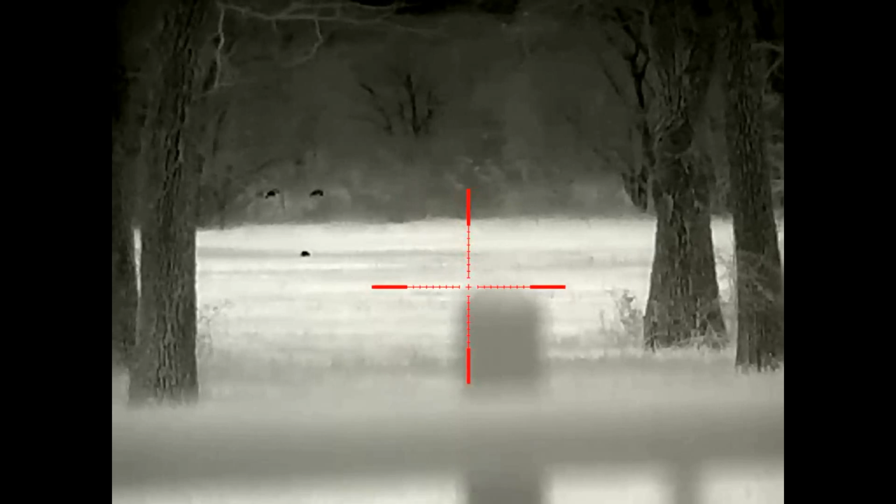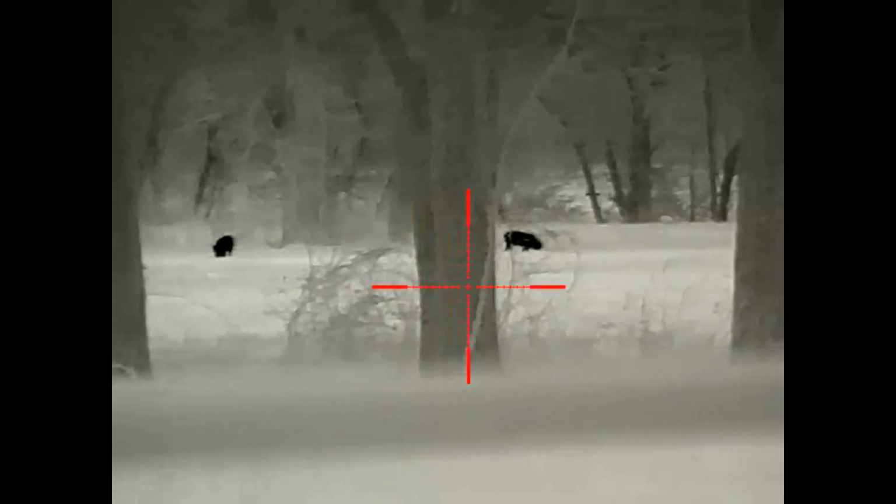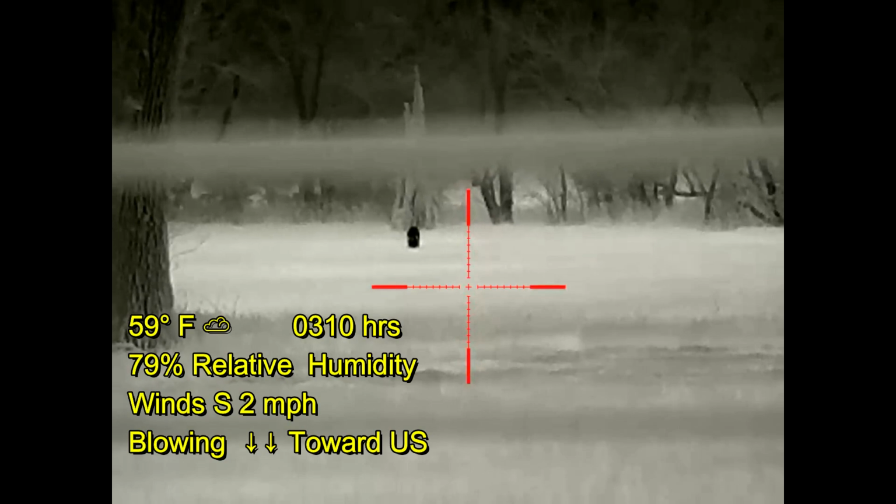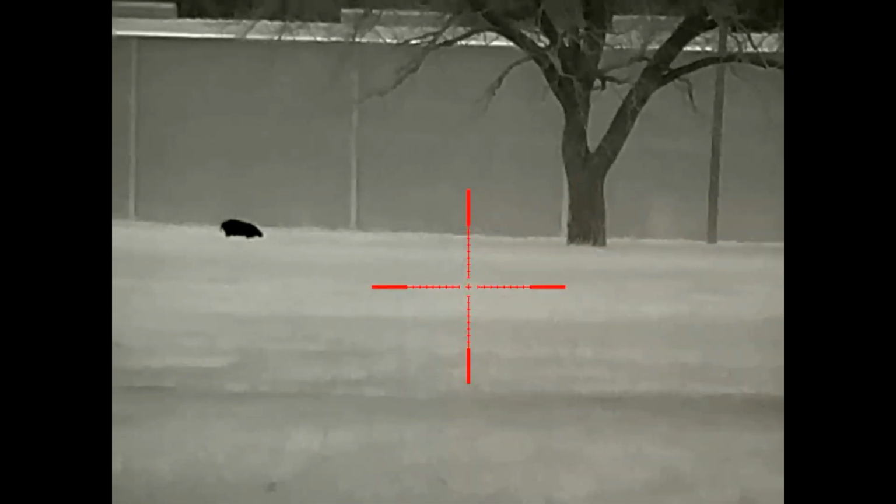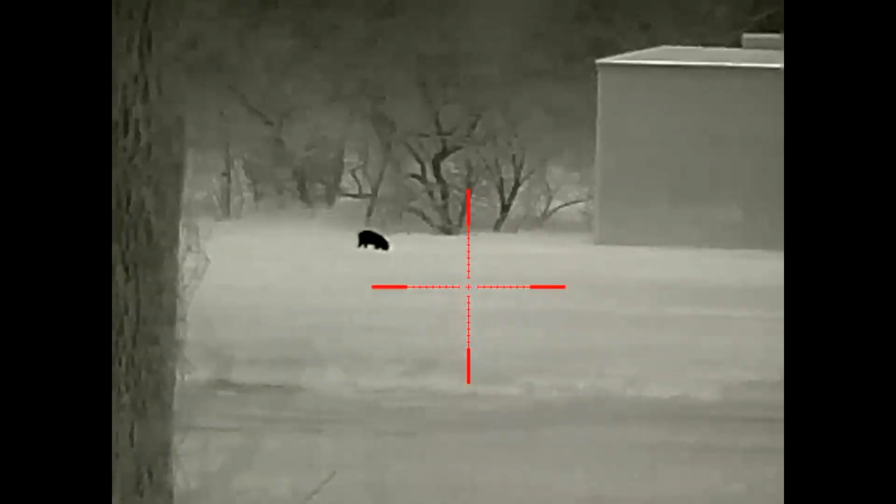3 properties later, we stop at the gate. Ben gets out under the gate, does a quick scan, notices there are hogs in this front pasture. And they're too far away for a shot, but the wind is in our favor, so we're going to quietly go through the gate and make our advance on these hogs. Now we've got a problem again with another barn.